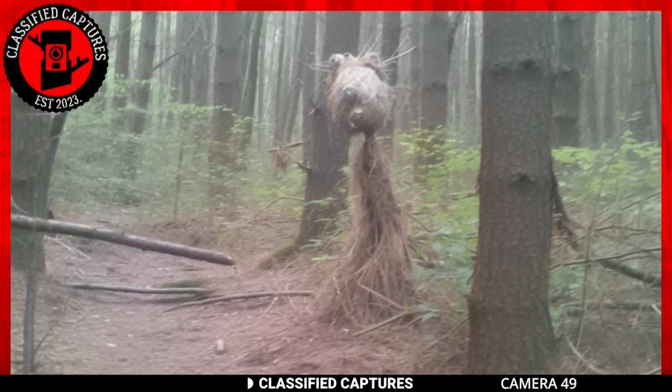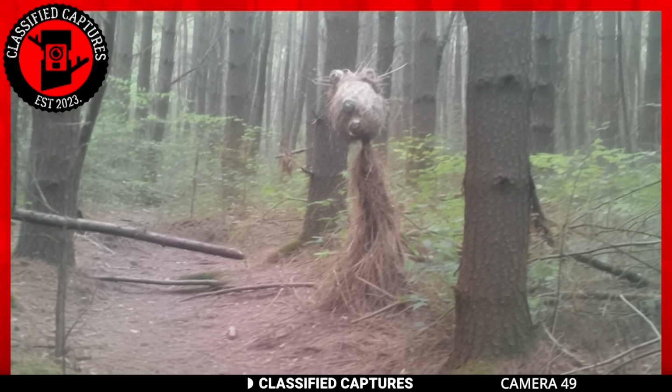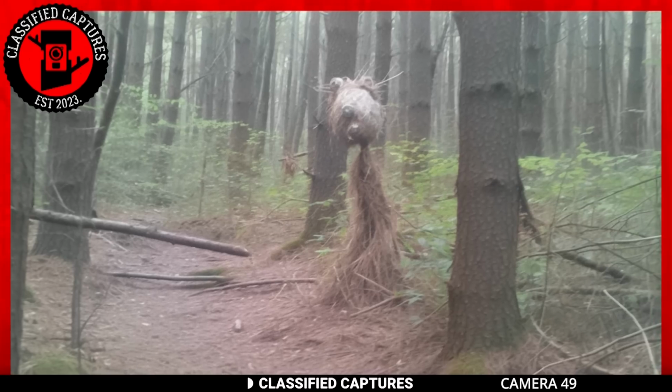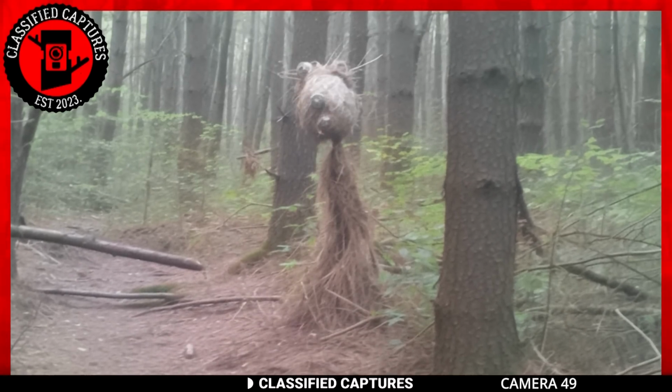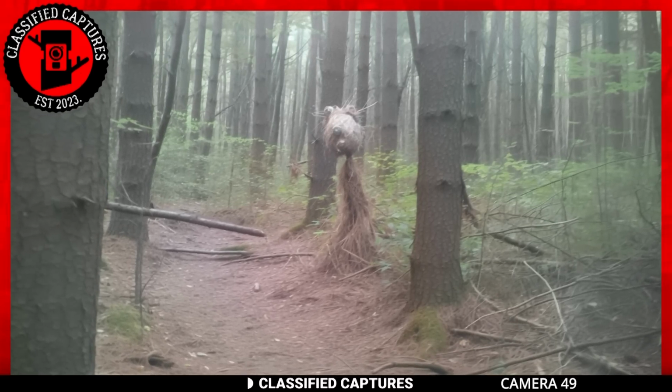Here's the real mystery, though. Whatever this is, when the one whose trail cam took the pictures returned to the location, it wasn't there. This leaves us with a mystery that might remain unsolved, leaving us with a sense of wonder and curiosity.